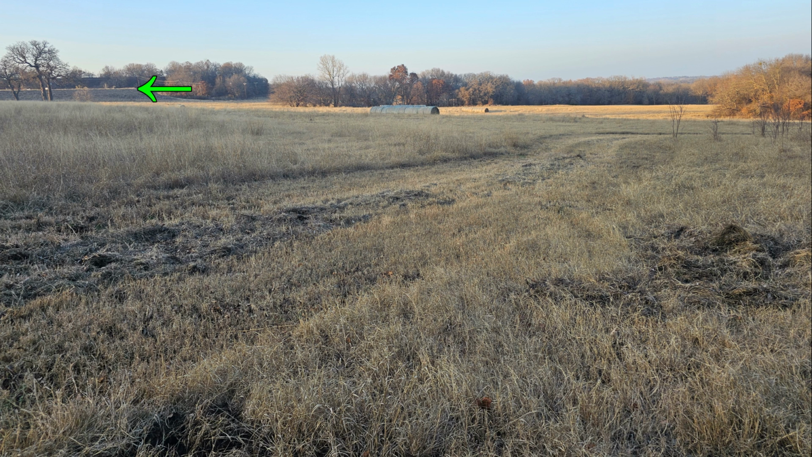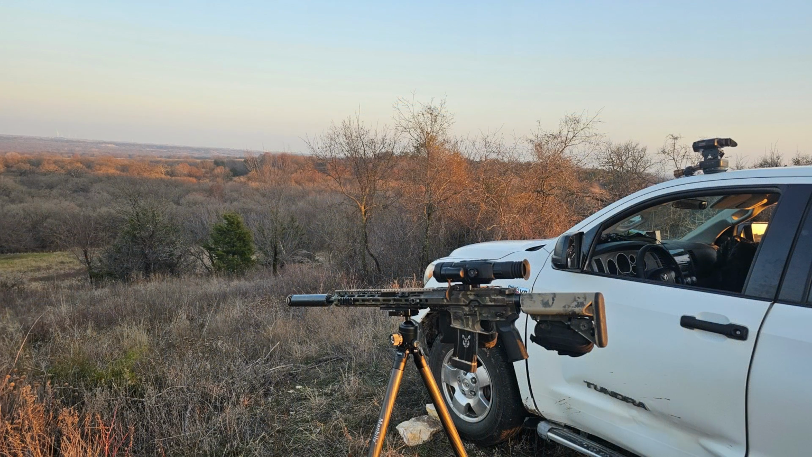From the previous video, this is the well pad where Ben shot the first hog of the night on the last hunt. And out here are a couple hay bales. These are going to be important later in the video that I use as markers for the field.